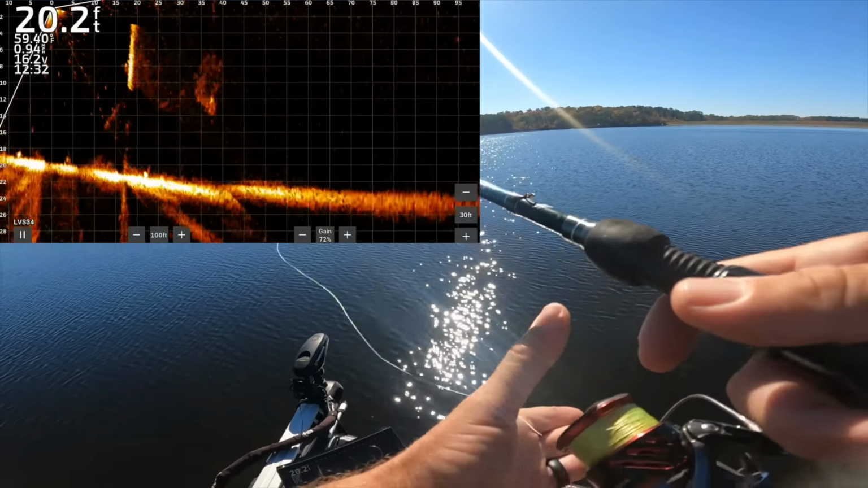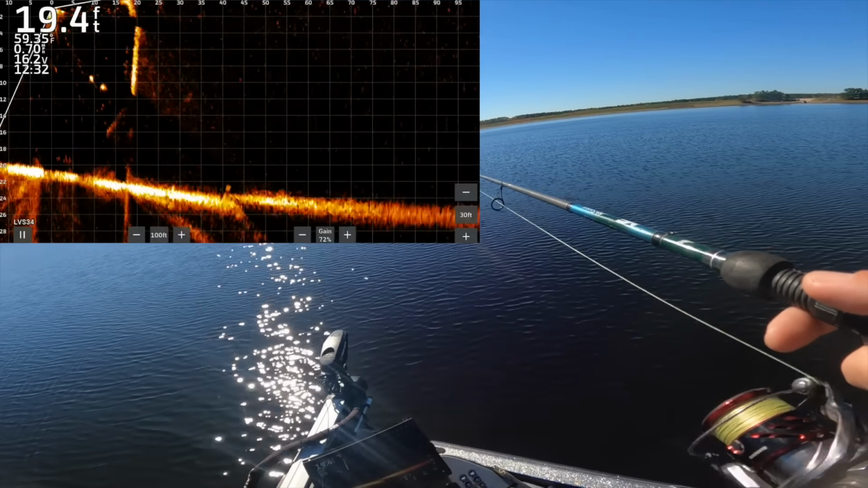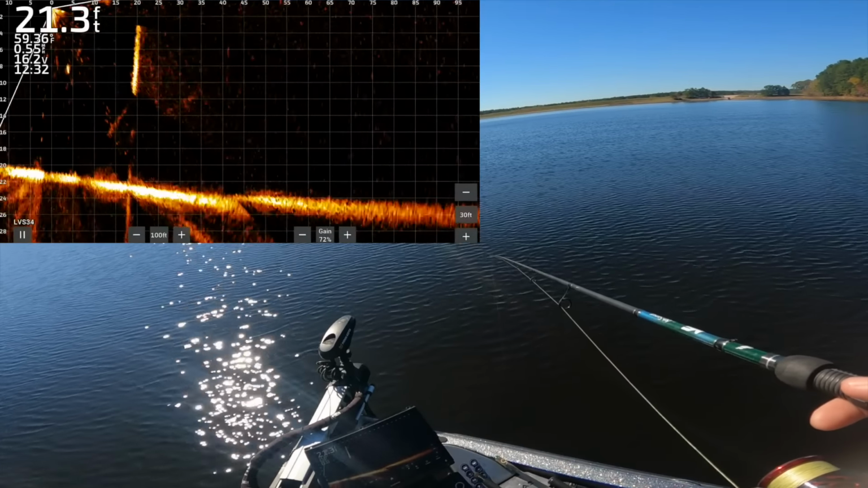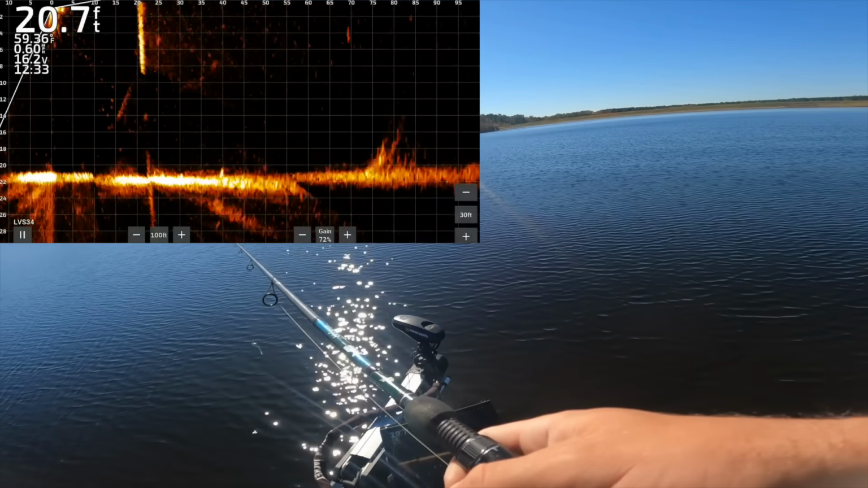Nope, he saw that and he liked it. He's on it. Oh, he swerved it. Something that can be really important when they're on bait balls like this is fishing them so they can eat it on the fall, just letting it spin past them because they're blowing holes in bait like that. A lot of times they're just injuring little baitfish.